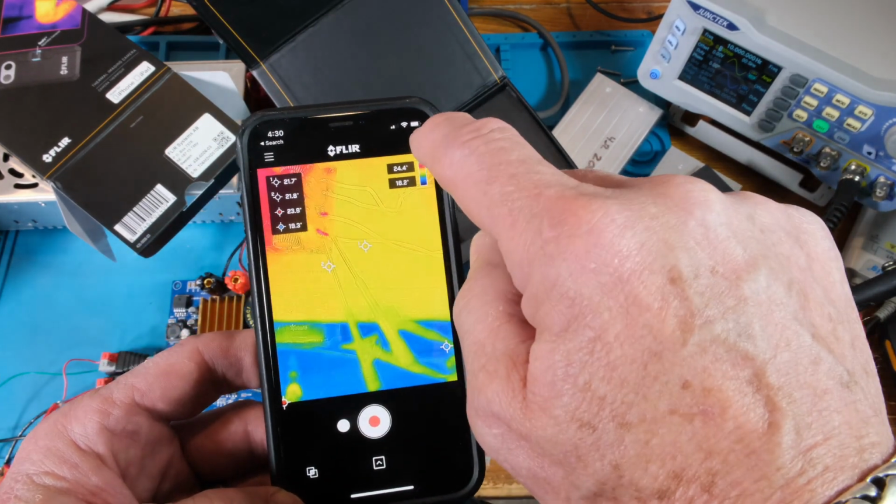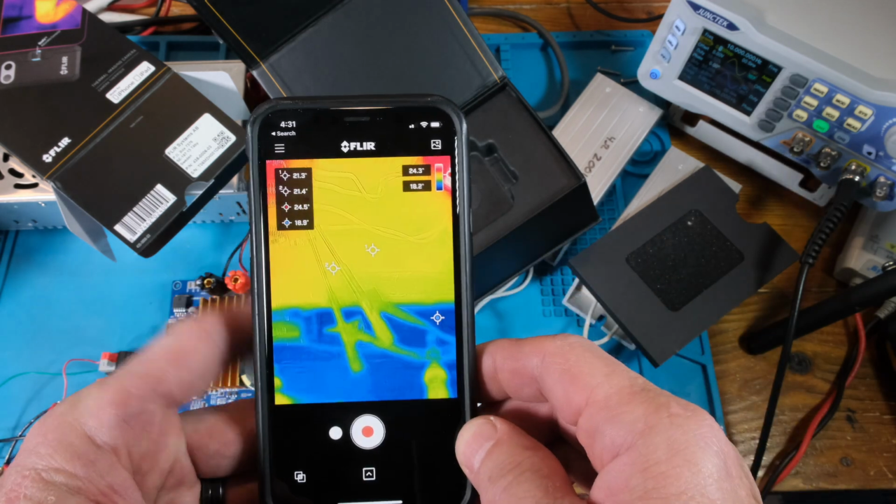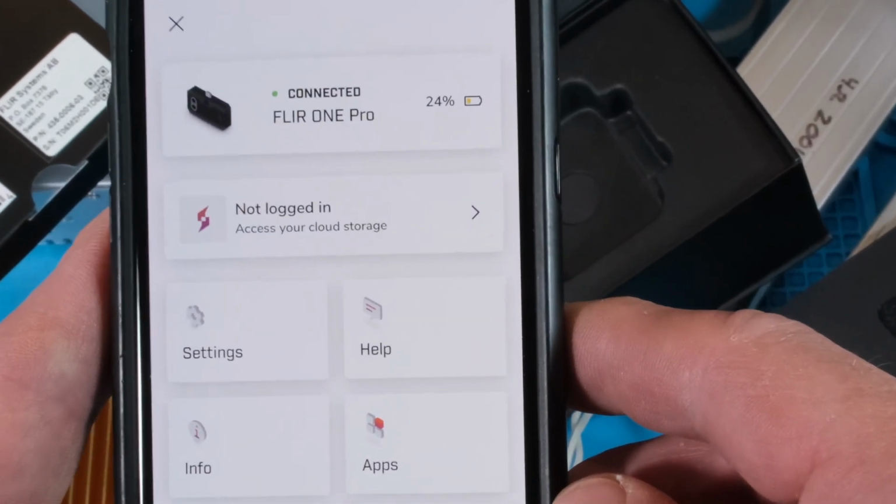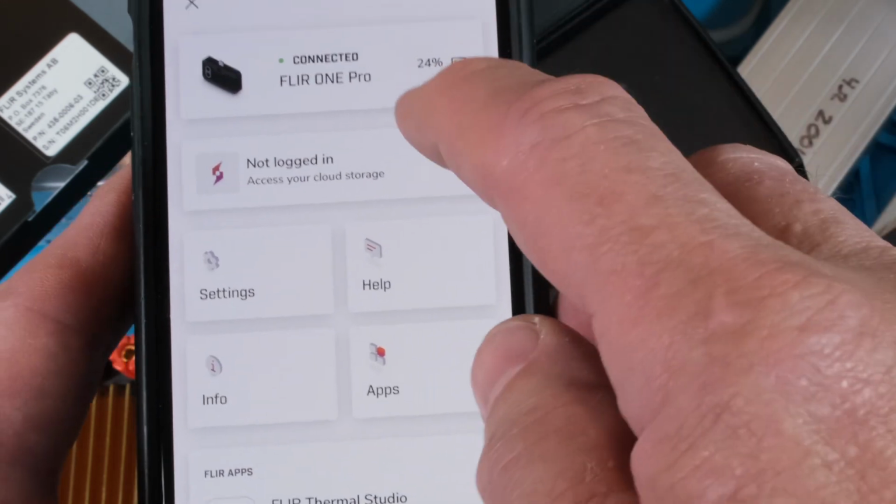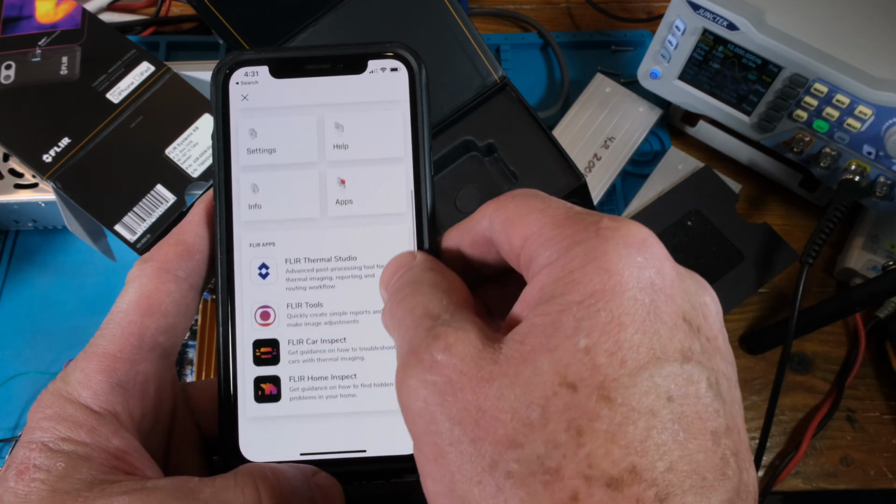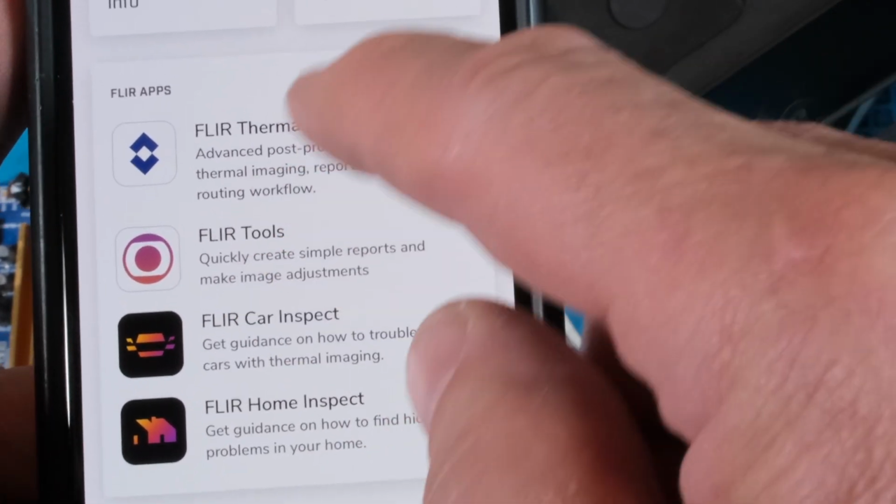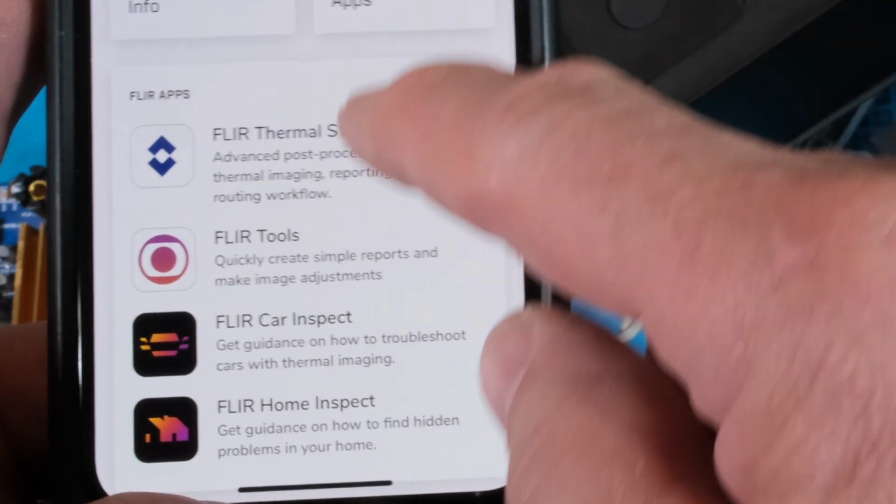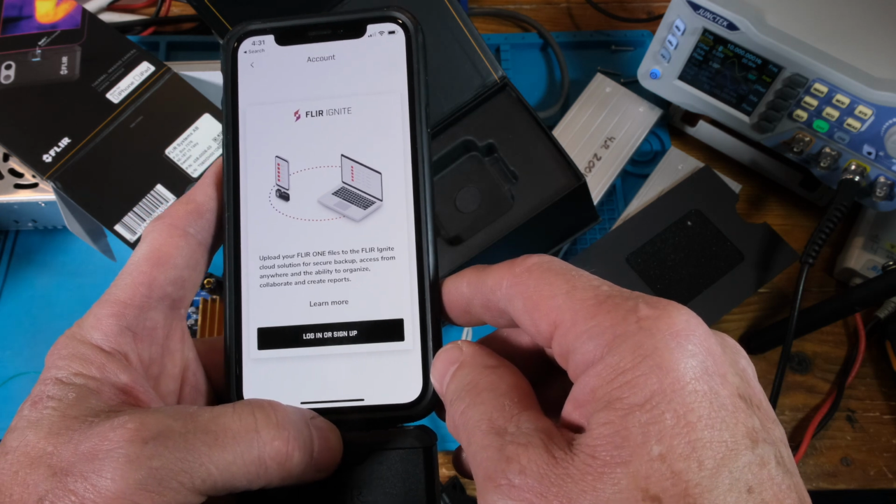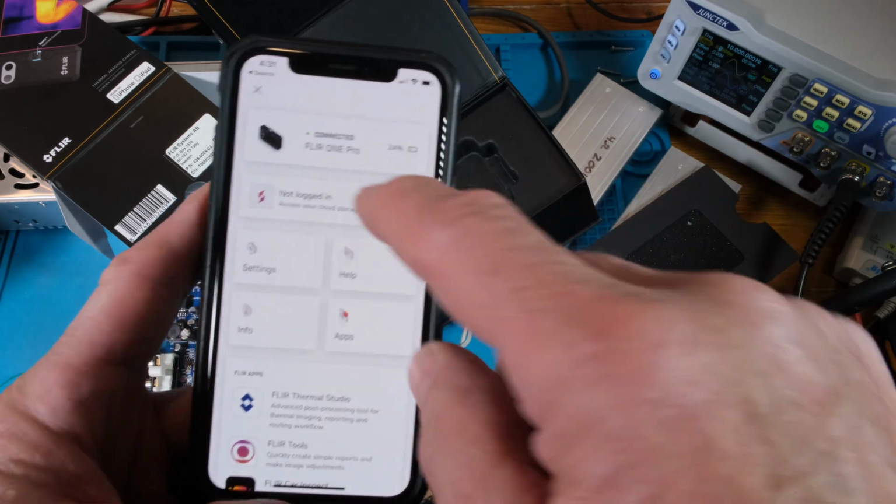Now, this one right here is if I have other images saved, I can go there, so I don't have it connected to my library yet. The bar right there shows FLIR ONE 24% charge. It says I'm not logged in because I can have cloud storage if I like to. And there's a car inspect, FLIR home inspect. So there's different ones. The Thermo Studio, I haven't looked at these yet. But if you're doing those kind of things, now what is this? Upload your FLIR ONE files. So yeah, just a nice application.